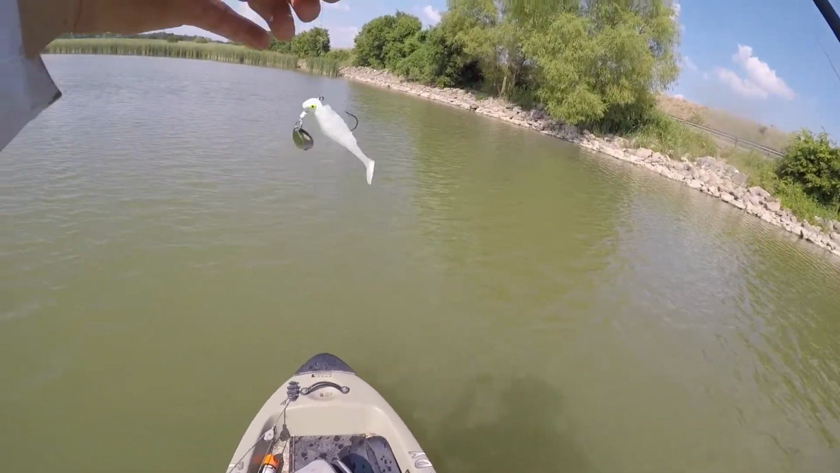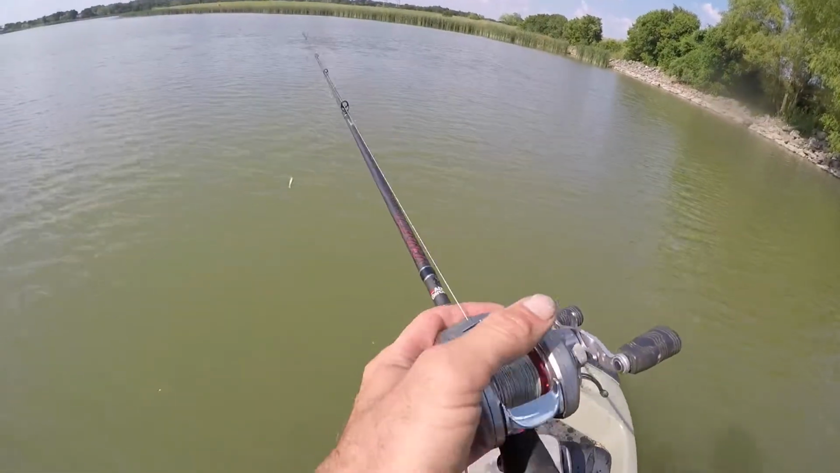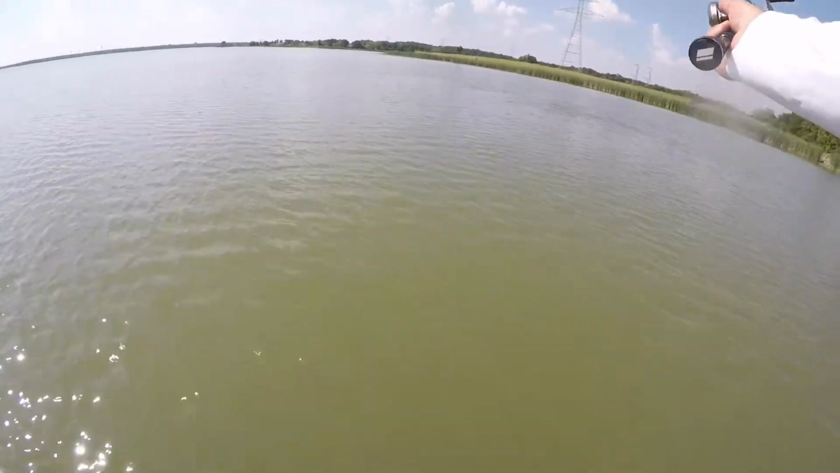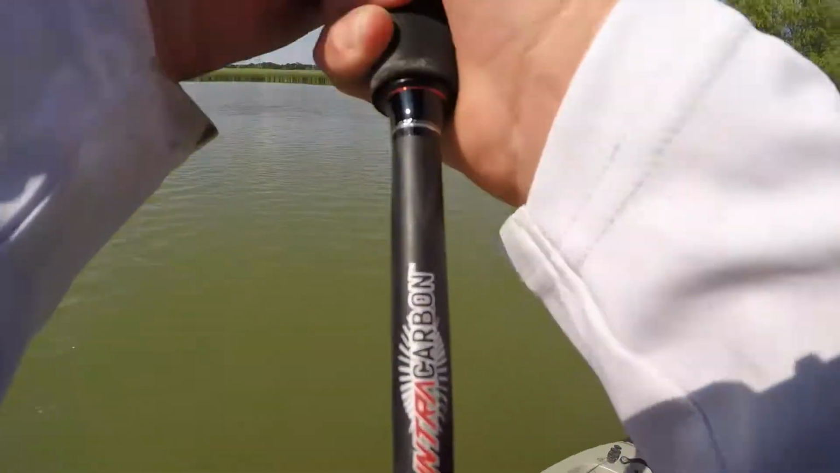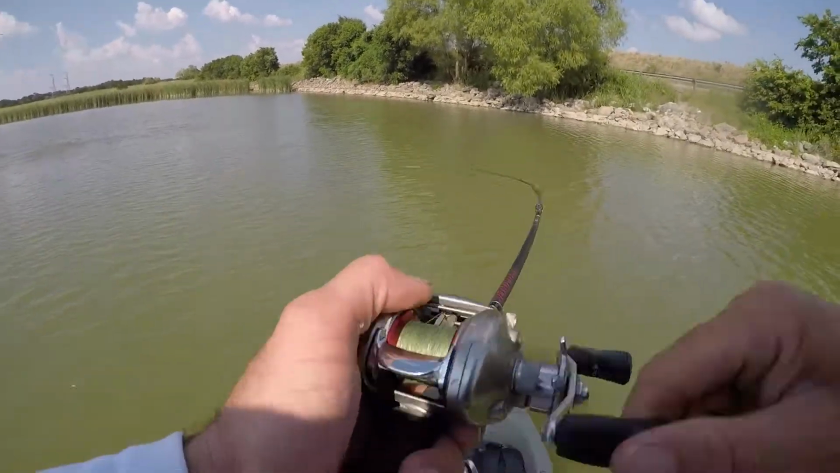More so on this lake, I mean, I have seen some really nice ones. I haven't caught them in a while, but I have seen some really nice ones come out of this lake. But more so than not, I see those. Usually the ones that I can catch deep.